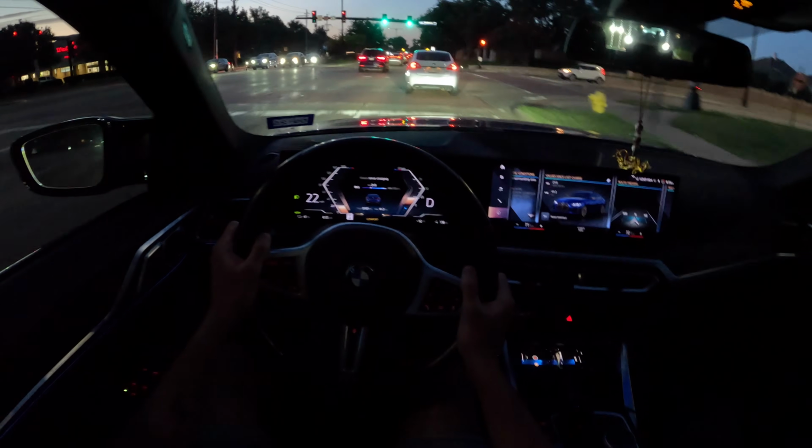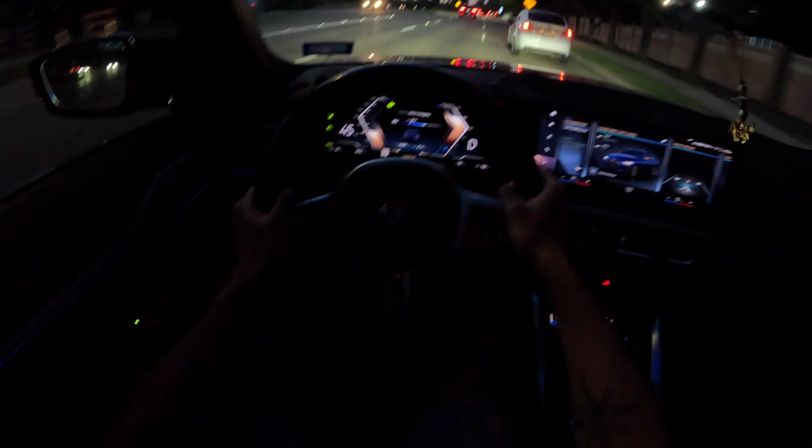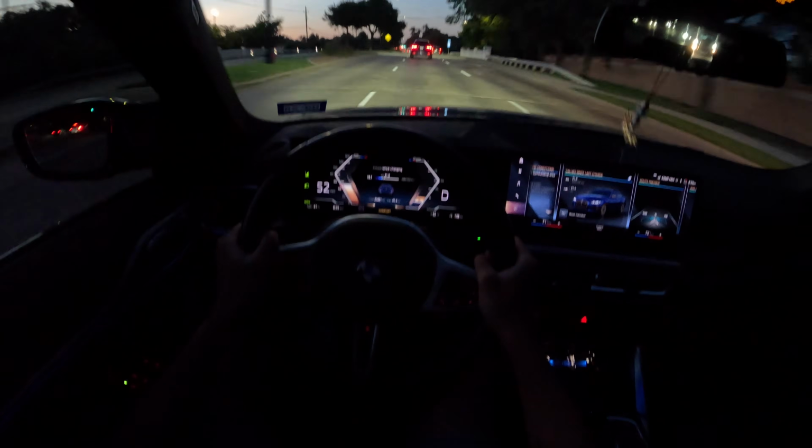And as far as lighting and everything goes on the road, this is good. The LED lights definitely do a good job of illuminating what's in front of you. Whether you get the laser lights or not, you're gonna have great lighting.